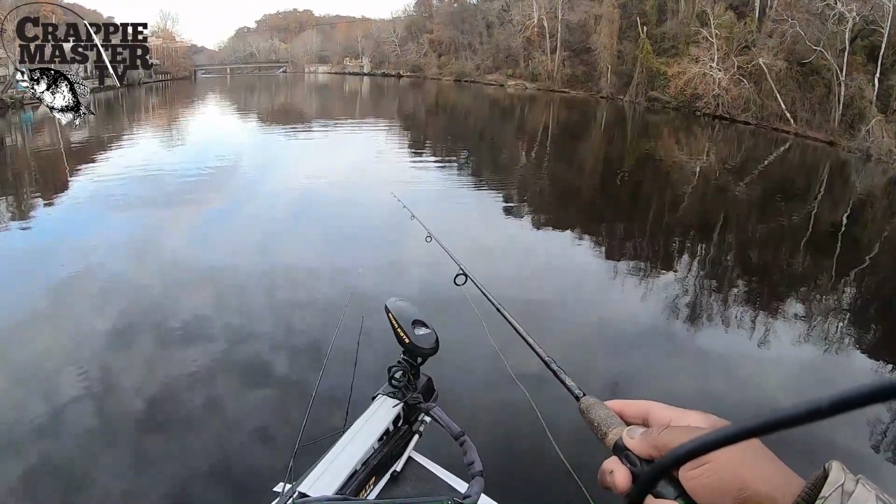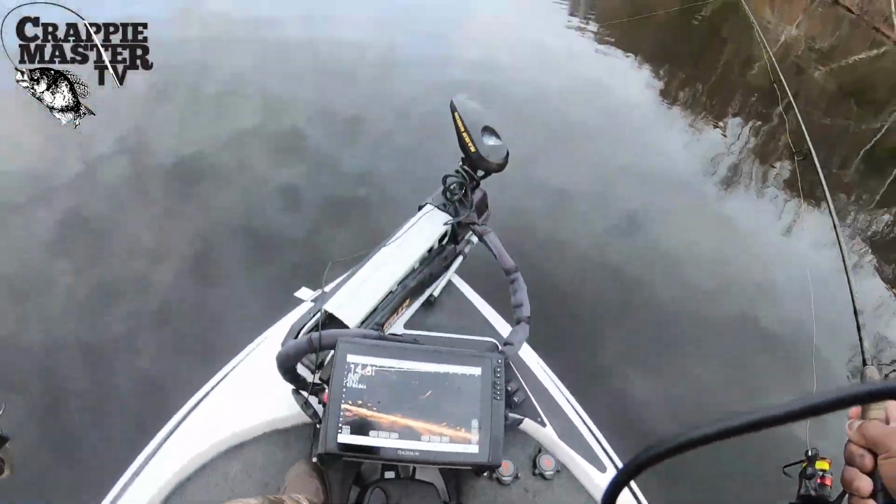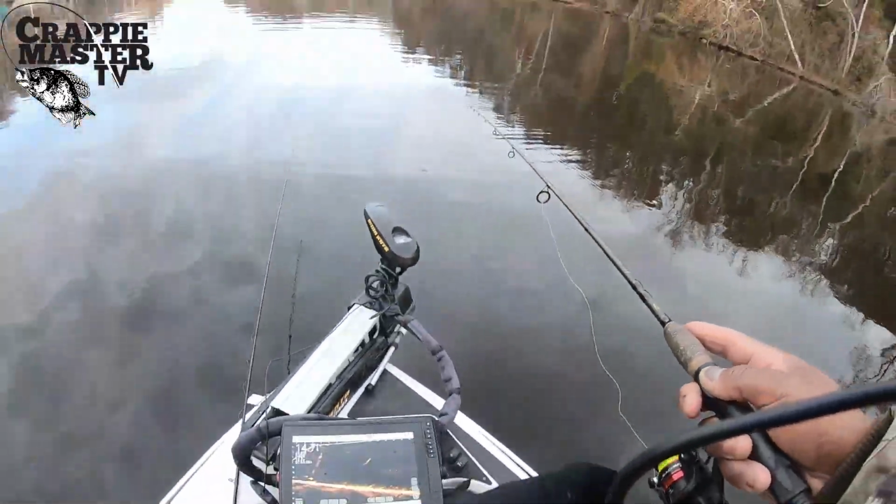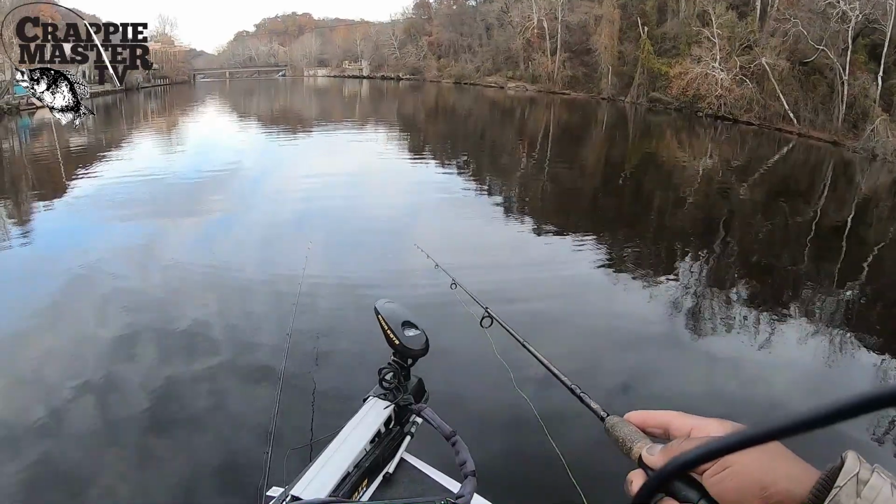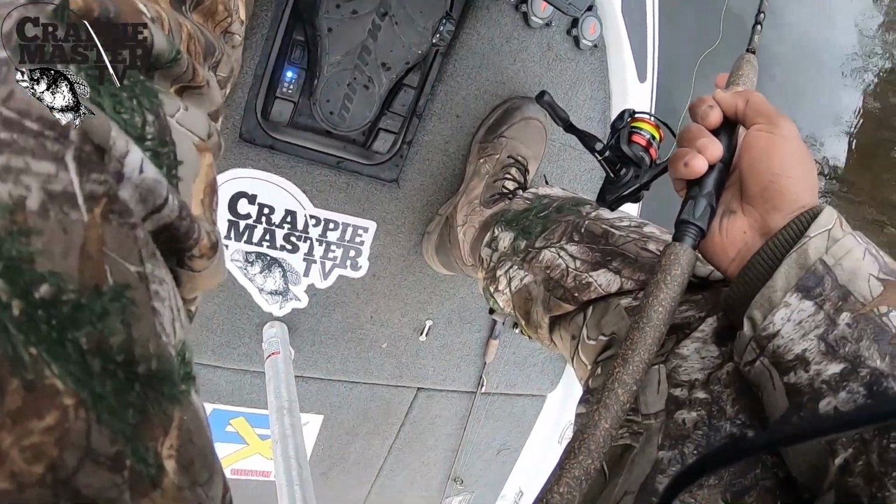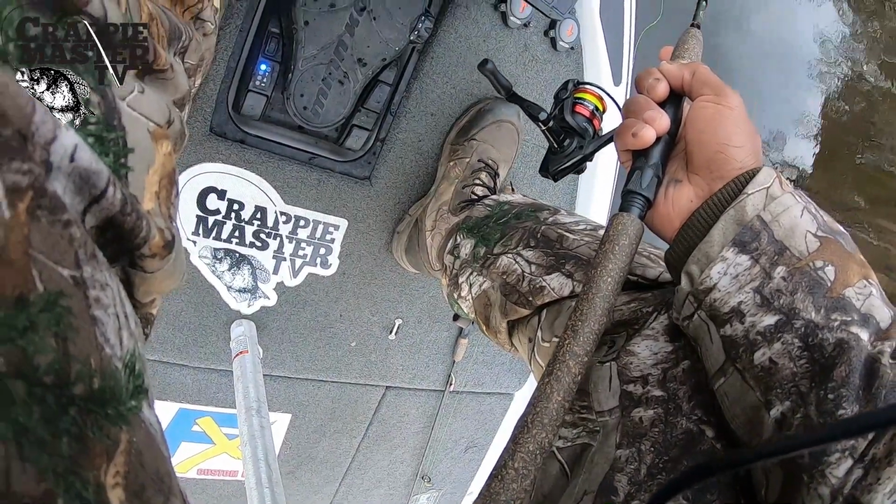So we just got a good nibble. I think we got one here. Nope. Missed him. He hit it, but he didn't hold on to it. So let's see where that bait's dropping back down. I need a little more distance on my bait there.